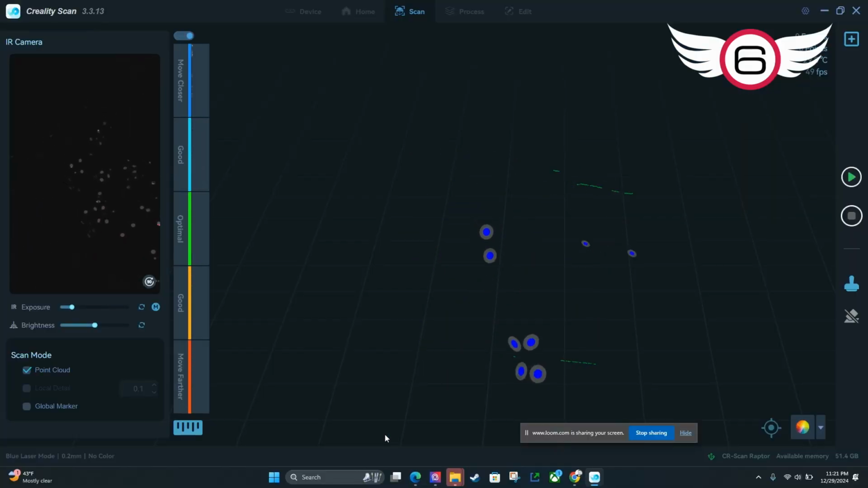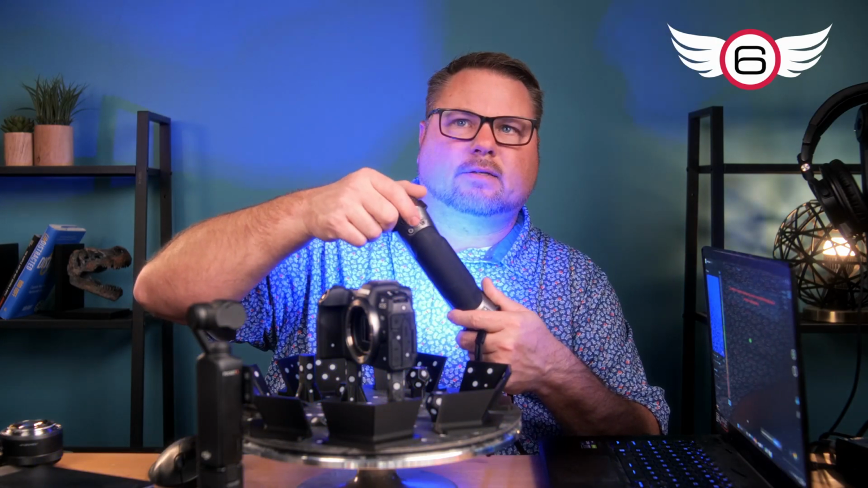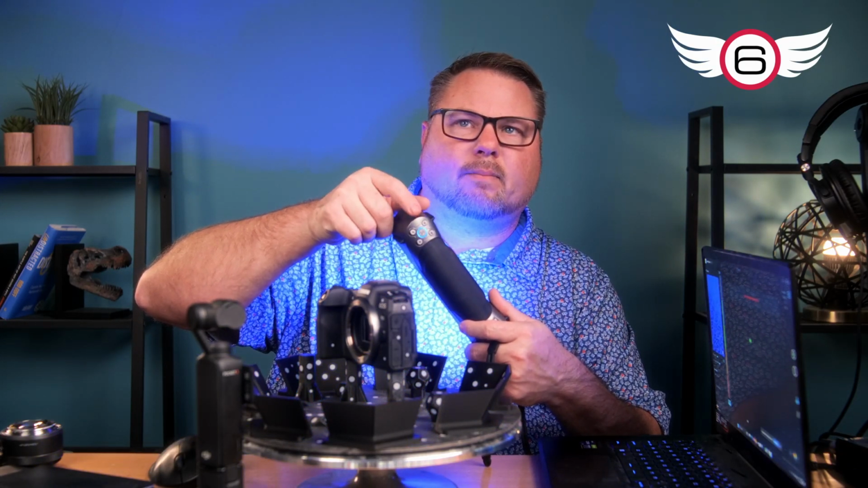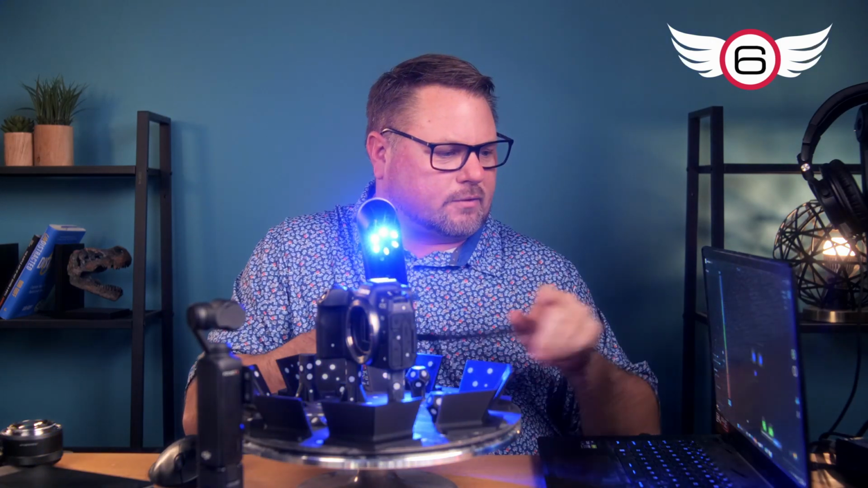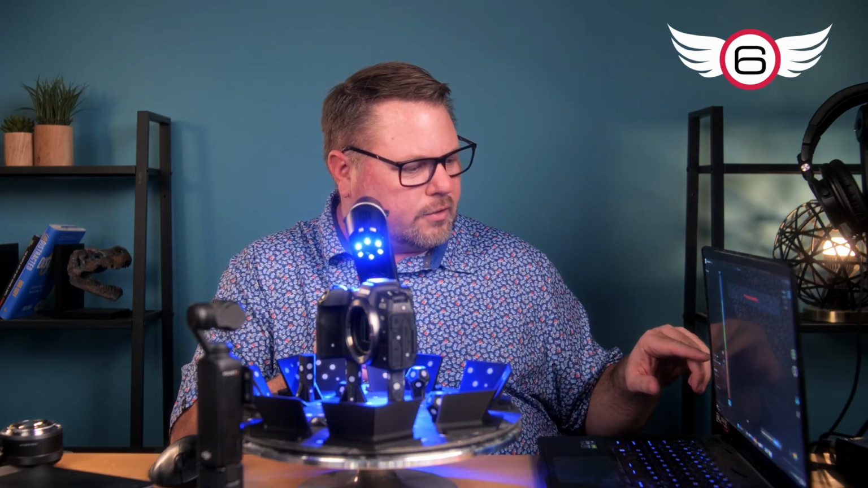And when it's not at a good distance, it'll be blue. And then also the scanner has a little button here, and that button changes color with whatever this graph is lined up to. So that's a really handy feature there. And then you'll notice over here you have exposure and brightness.